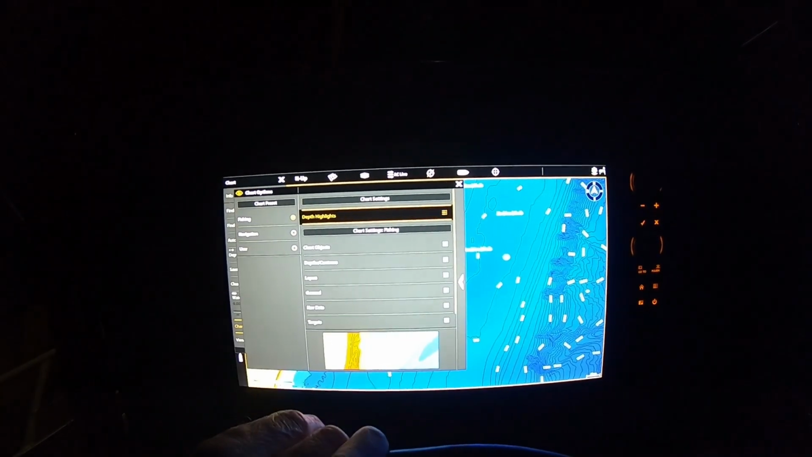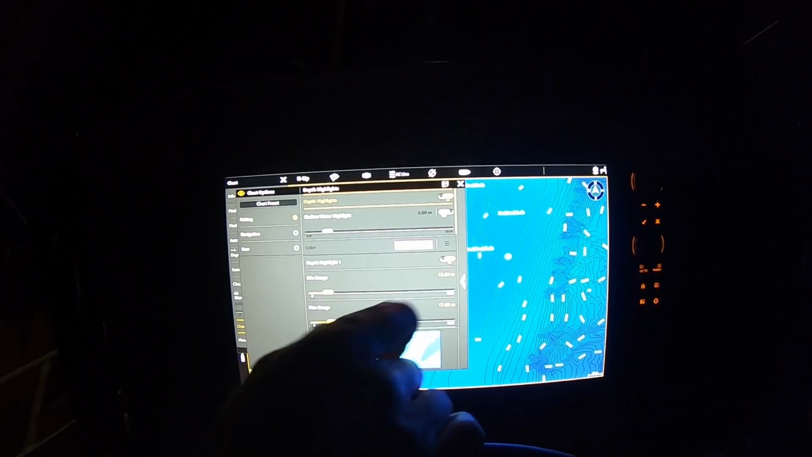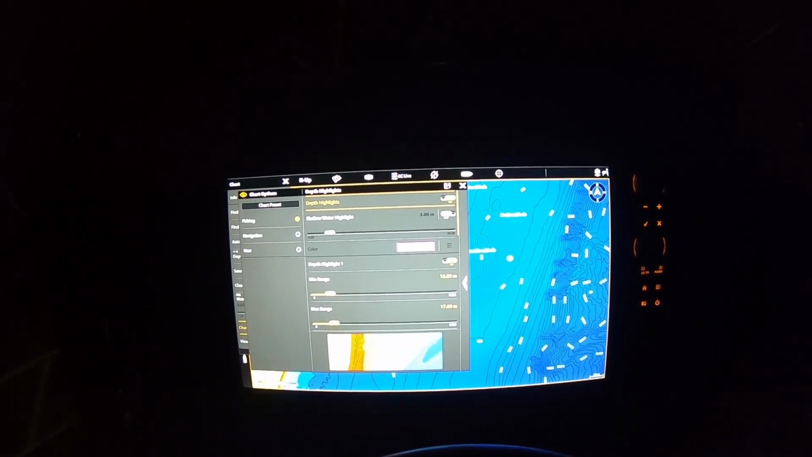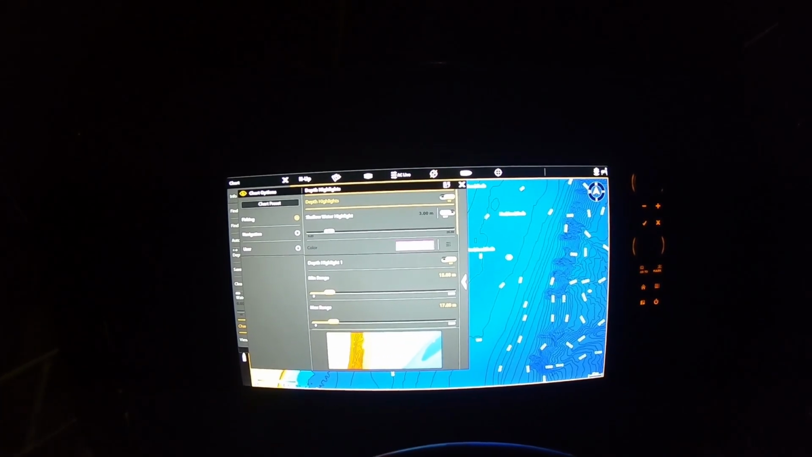So what we can do, we can actually come into a depth highlight, and you can see here, I've set it to a color that's not really in my color spectrum and color palette. And I've actually put a range in from 15 to 17 meters, sort of right in that middle range. And it's going to give me sort of a middle base to know where that ground is, and I can work up and down on it.